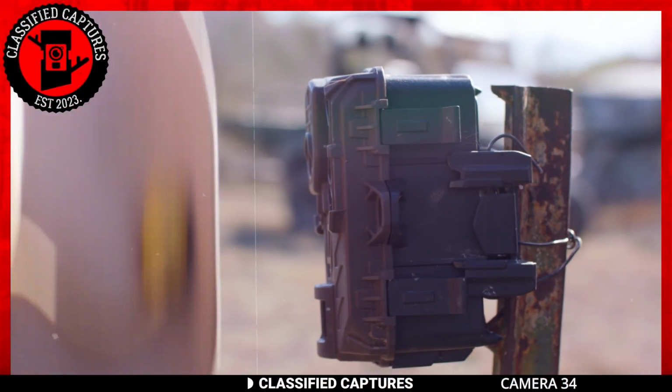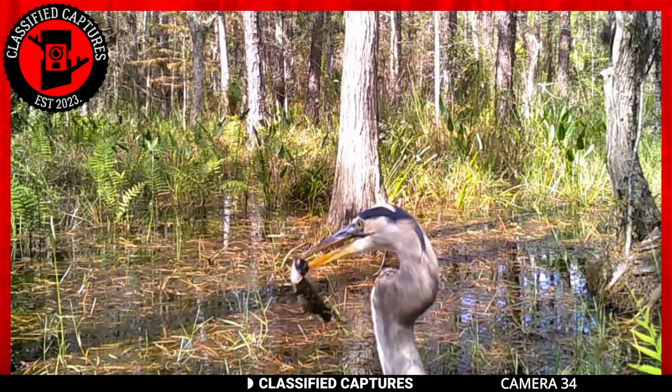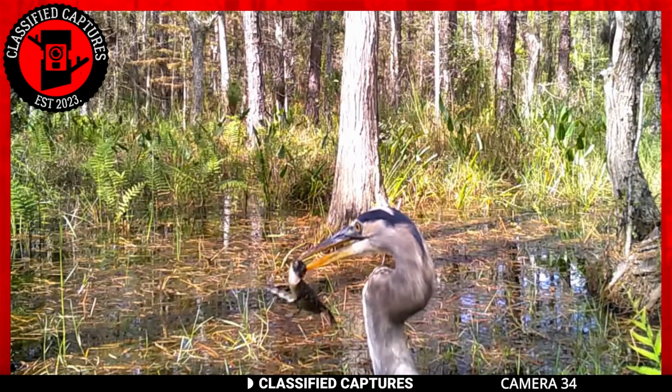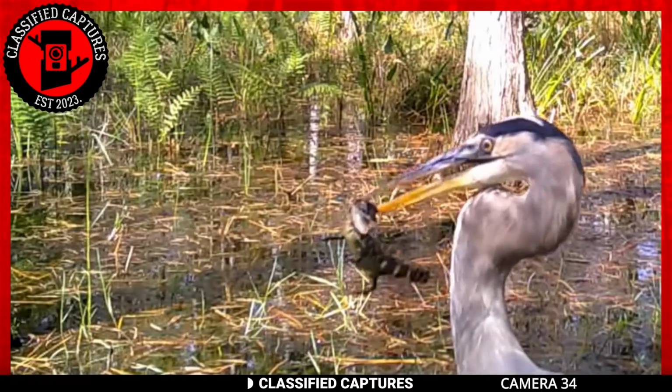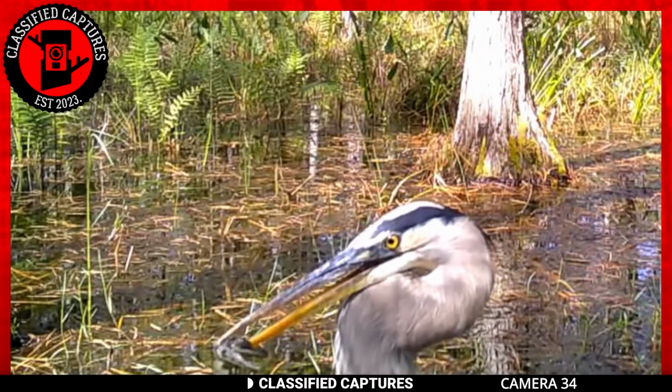This trail cam footage shows a blue heron snatching a baby alligator from the river. This is a rare capture even for a trail cam video. This is something you'd expect from National Geographic. The capture is both fascinating and heartbreaking.